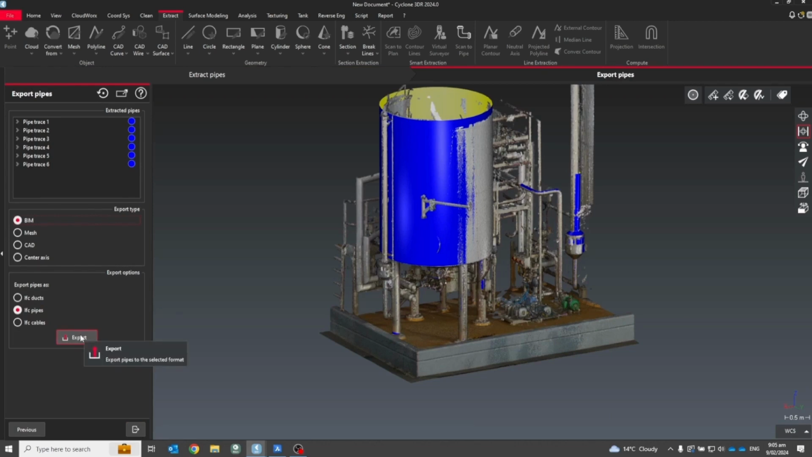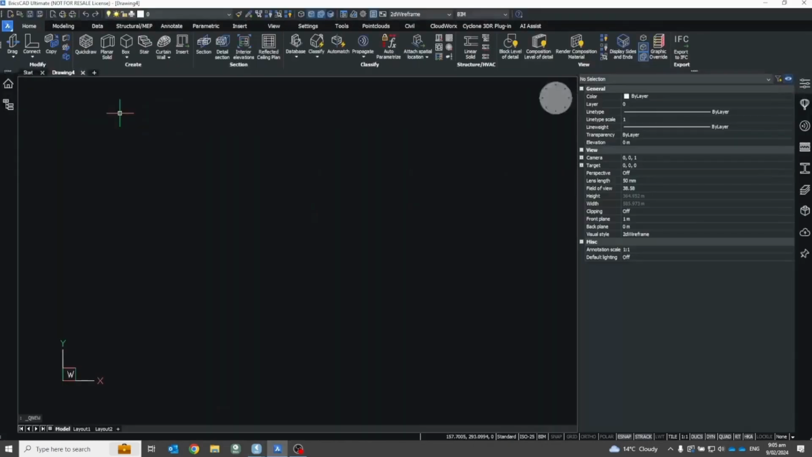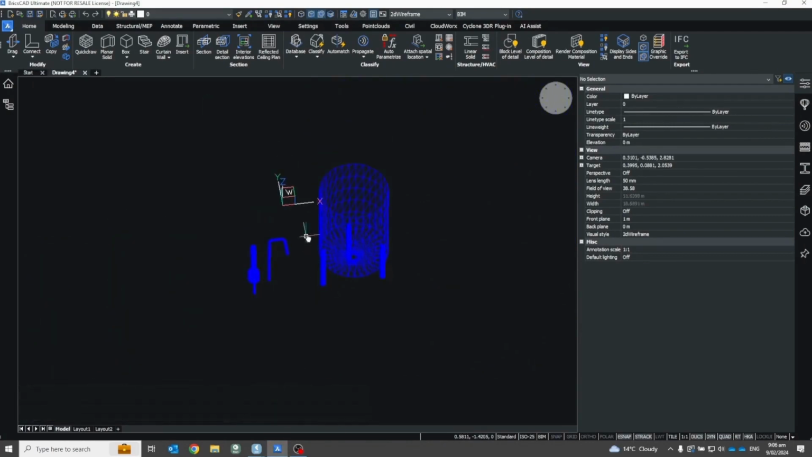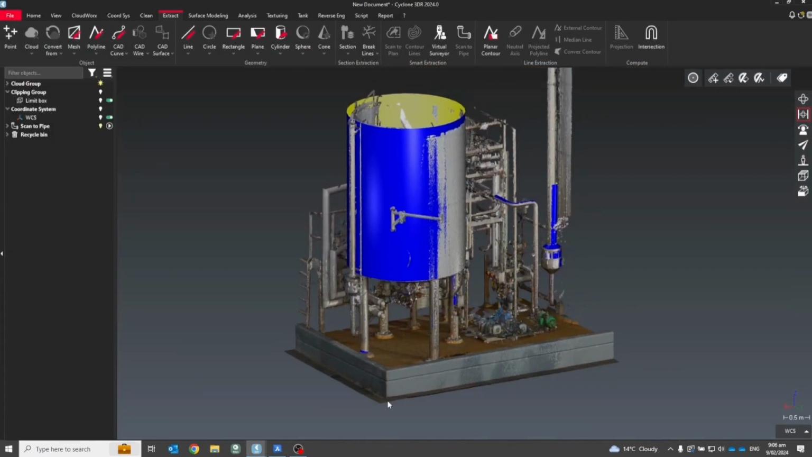So you can export these solids in BIM format, so as an IFC file, and they would go straight into Revit or other third-party software. You can also export the solids as a mesh, and here I'm going to use the send to CAD functionality to send this pipe work straight to CAD as solid mesh objects. So this works in BricsCAD and also in AutoCAD. That's by far the quickest way to get your data across rather than export and then import. You can also export CAD files of just the center traces, if that's all you're after, just the alignments. So yeah, there's the end-to-end workflow.